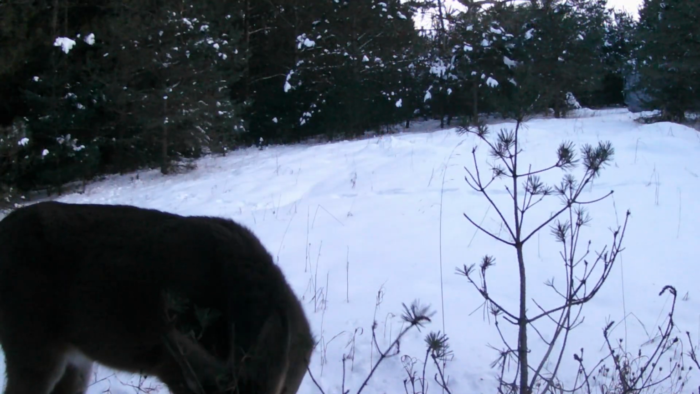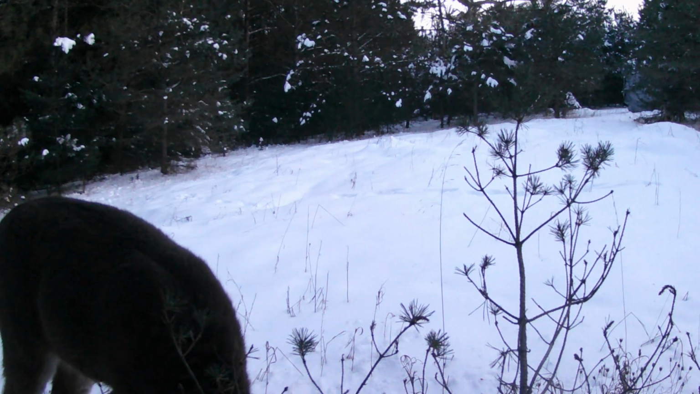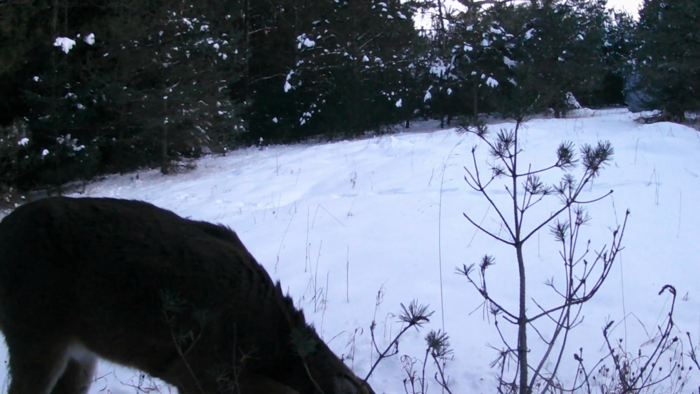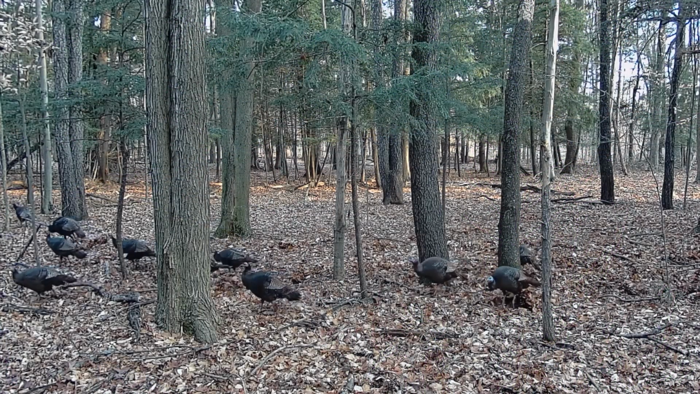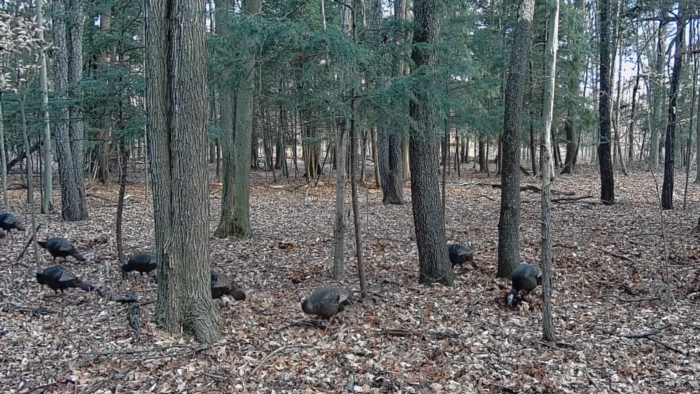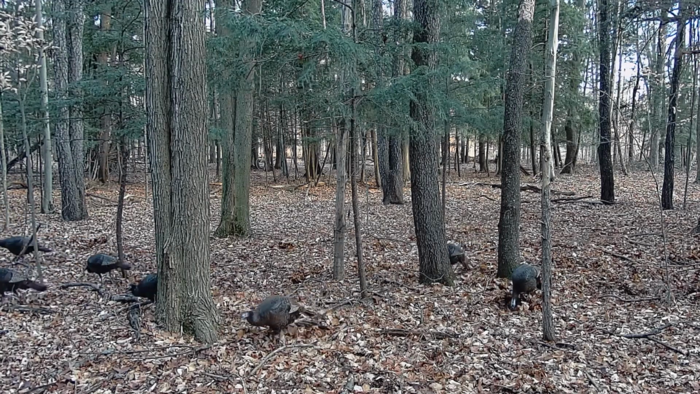Before we get to some footage of an intense deer fight, I want to show you some of the other woodland creatures that are on our 40-acre off-grid property. We have a lot of turkey. I've counted over 20 or 30 at a time, and there's a lot of footage, but I'm not as into turkeys as other animals, so I'll leave it at that.